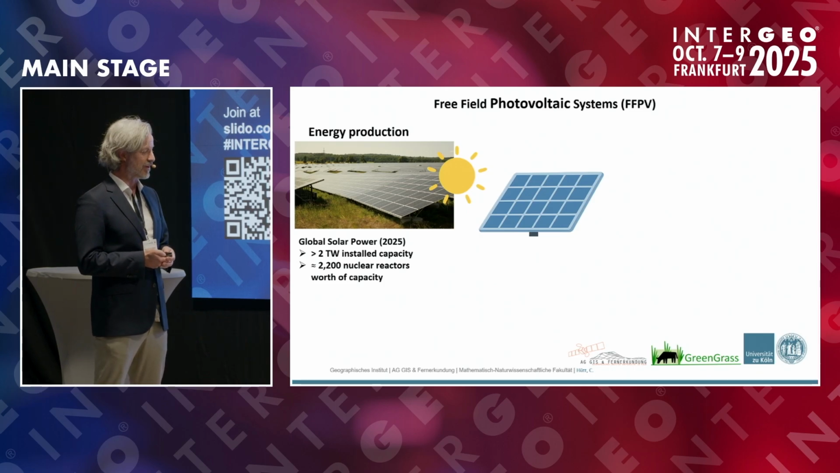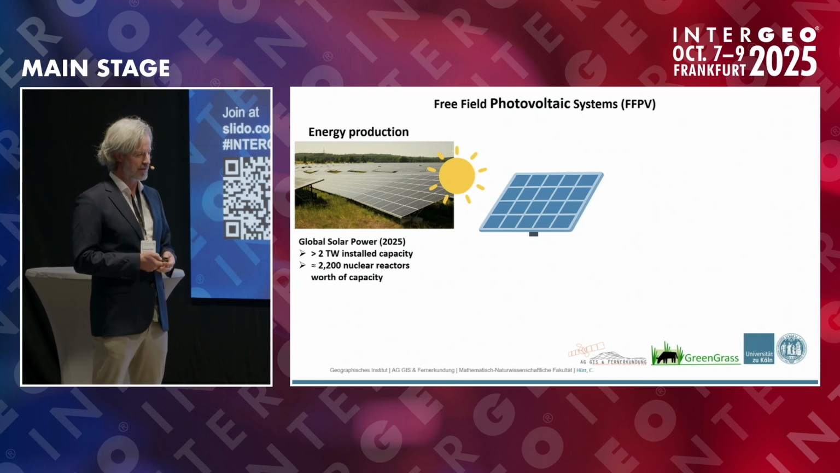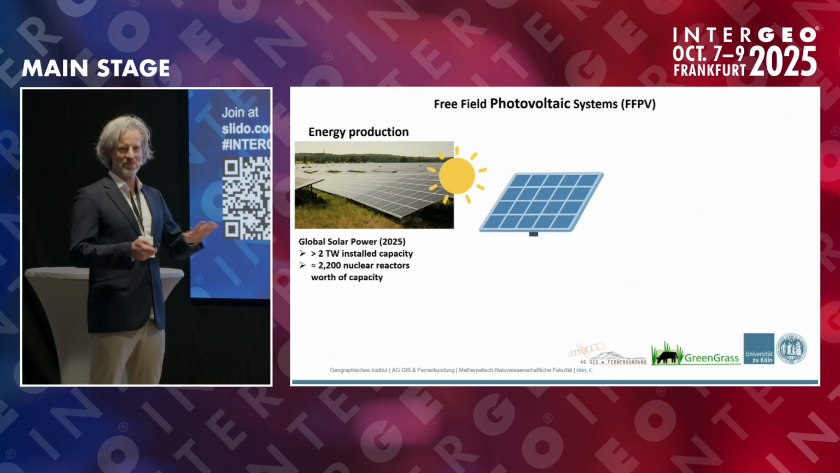There's a lot of energy production from solar panels that are being installed at a crazy amount worldwide. I'm a big fan of them. It's really nice to have clean energy.